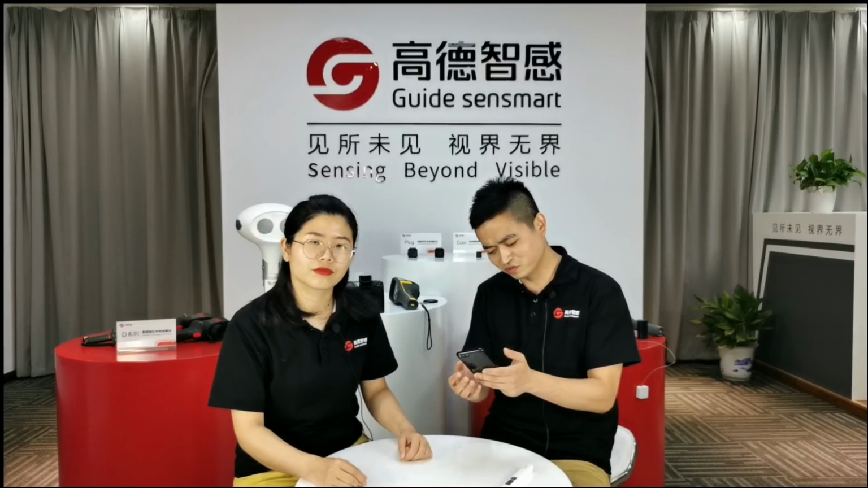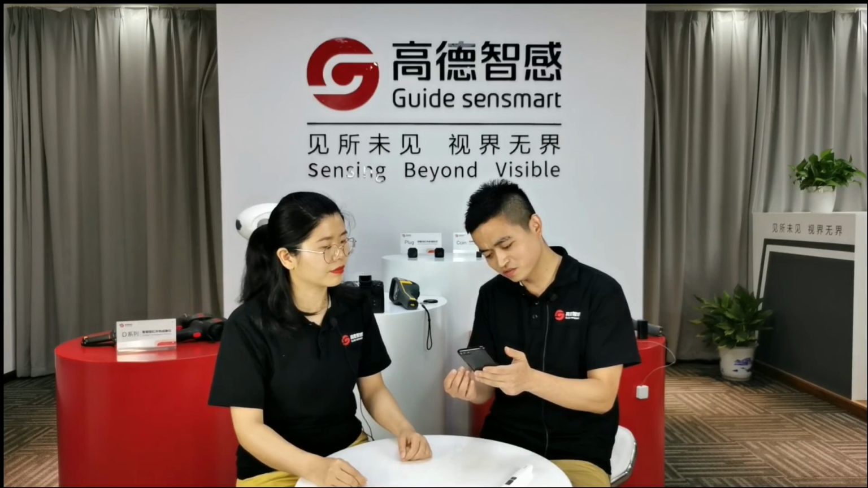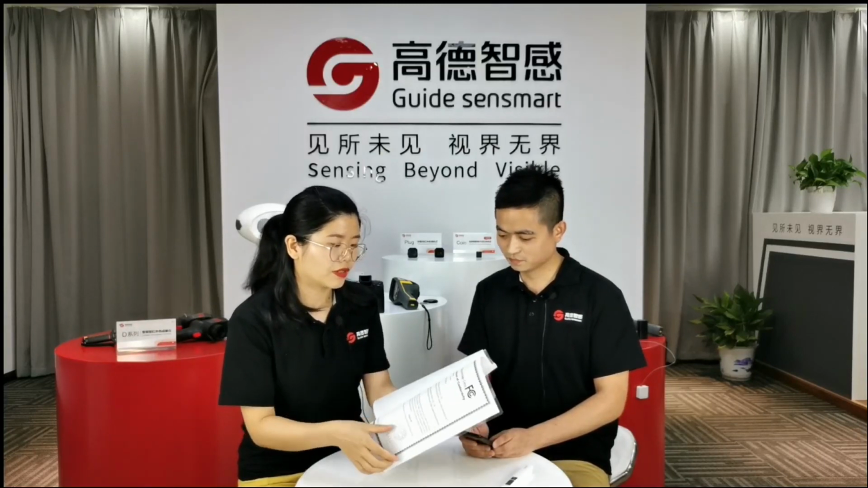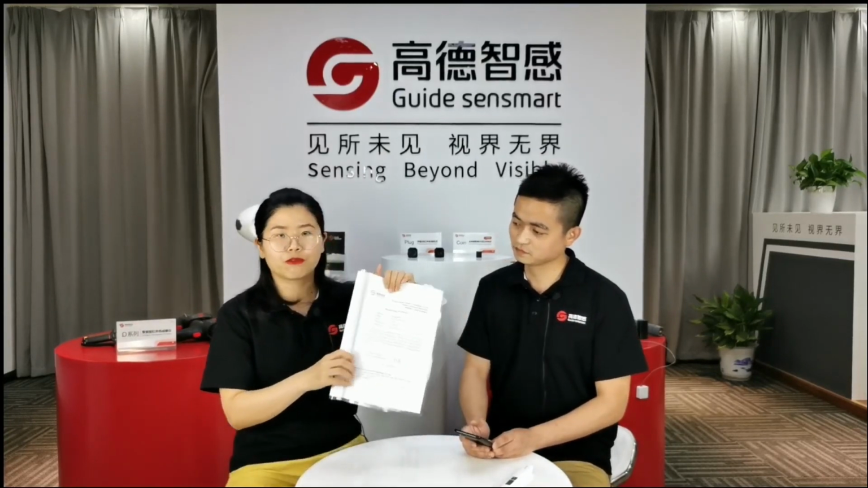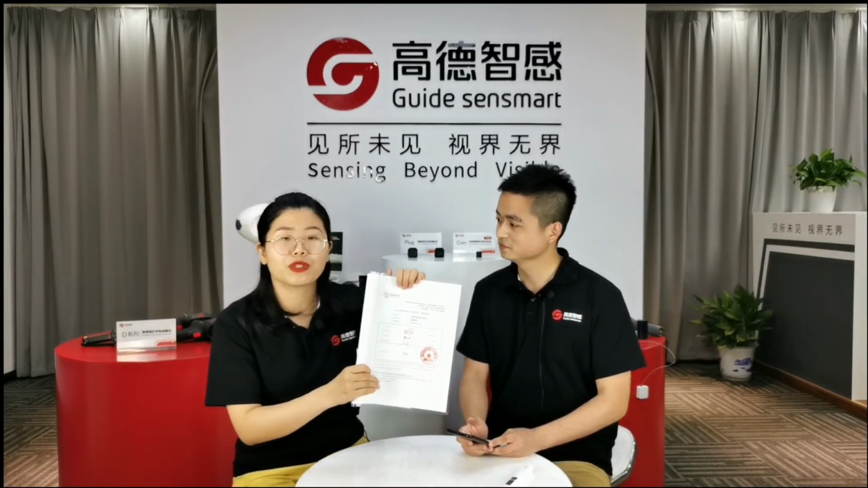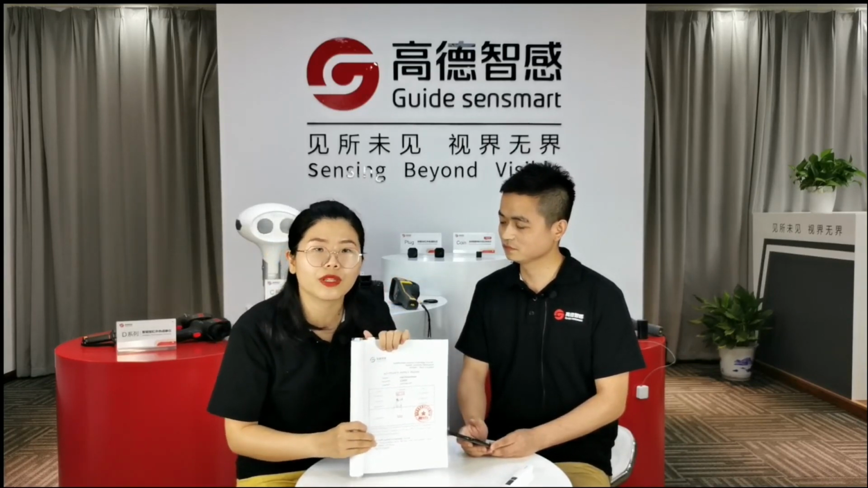I always buy the calibration report from FLIR at a very expensive price. Could you show us your report? Yes, of course. You can see here. This is a real calibration report from our company. We have 4 pages. The first is the cover. The second page shows the details of this calibration report. The first is the model name of the camera we are going to calibrate. The second is the serial number of this camera.